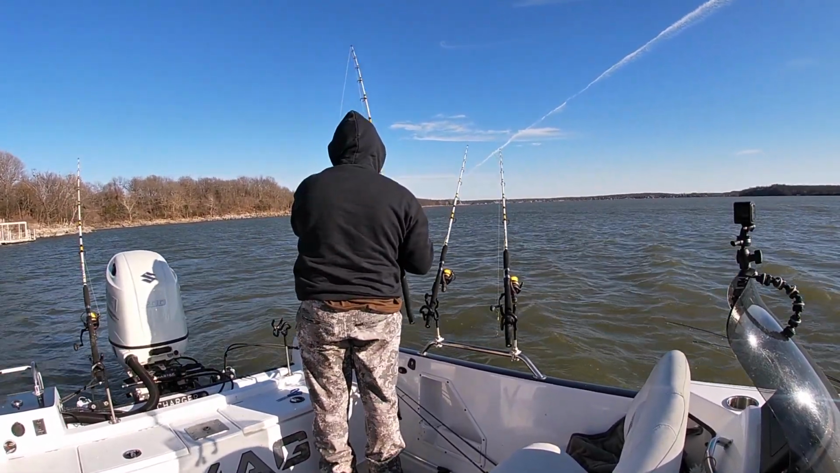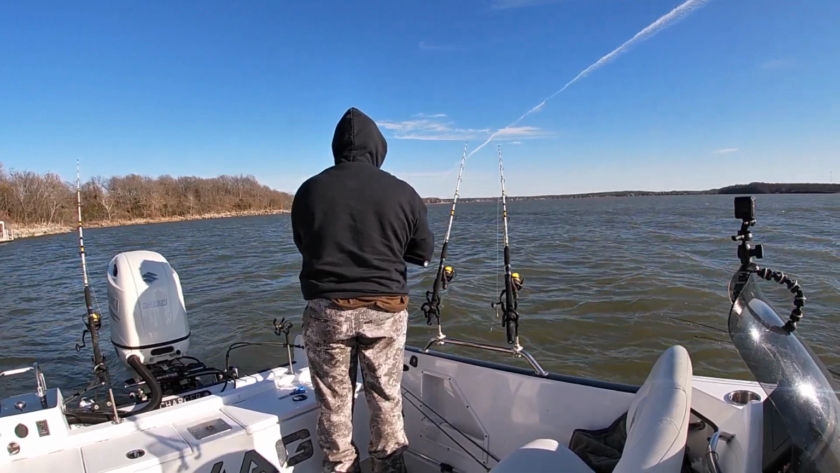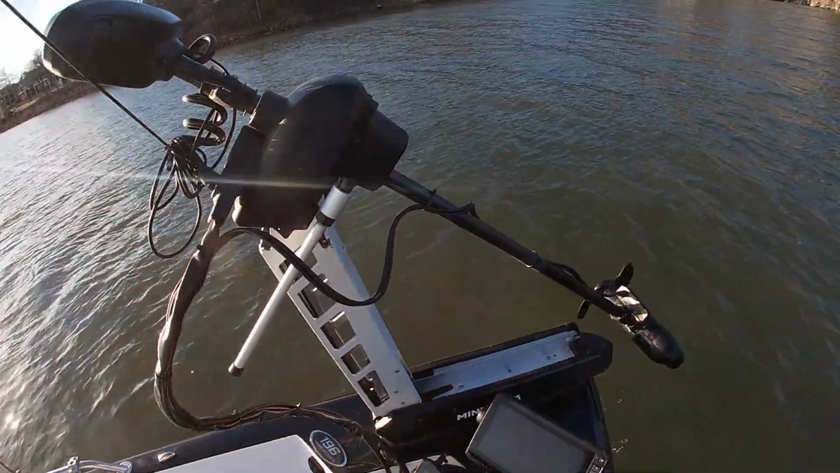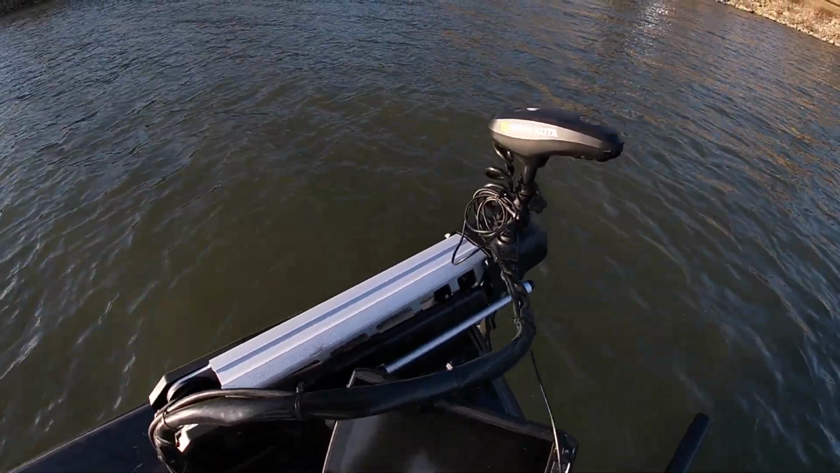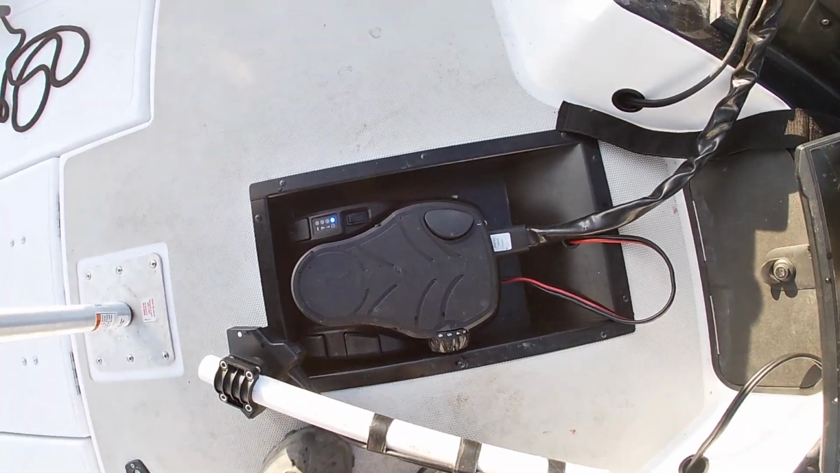Now, it's okay to use anchors, but you better have some heavy anchors to hold on to you in that winter wind. I have chosen to go to spot lock or anchor lock now, and that has really helped me as I've gotten older be able to pick up and move and go to places and try new places where I'm looking for active catfish.